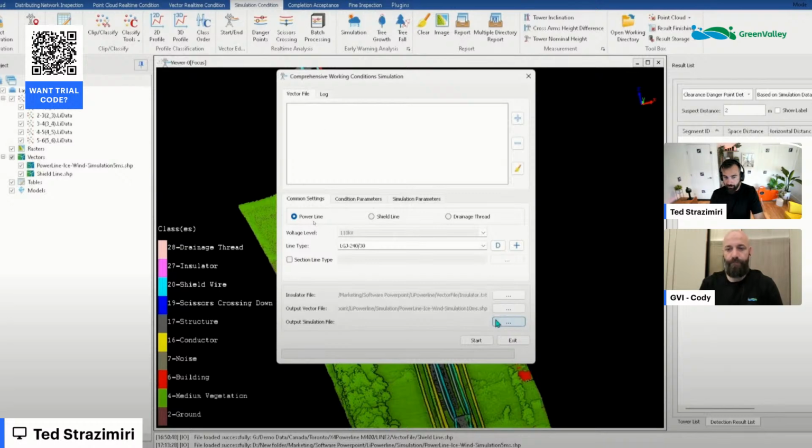I see here that we have power lines, shield lines, and drainage threads. We can do simulations across these three. And then you can see even the voltage level, the line type, all of that is configurable, so that it's a simulation that is catered to the equipment and to the assets. And then you're adding these insulator files and vector files where it's eventually ending up.